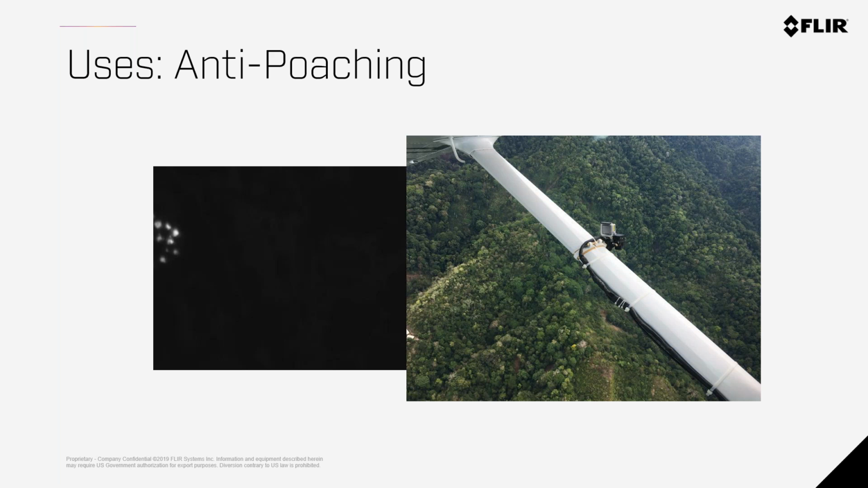Another use case is anti-poaching. This was imagery from, I keep mixing them up, but I think this might have been Costa Rica or Panama, where they were looking for poachers of jaguars in the forest. So again, looking at the RGB image, you wouldn't see much. At the top, you can see some smoke, but the image on the left is the thermal image of their campfires. So then you're able to geo-reference that image, send it to law enforcement or an agency that can do something about it, and they can go and stop poachers from their illegal activity.